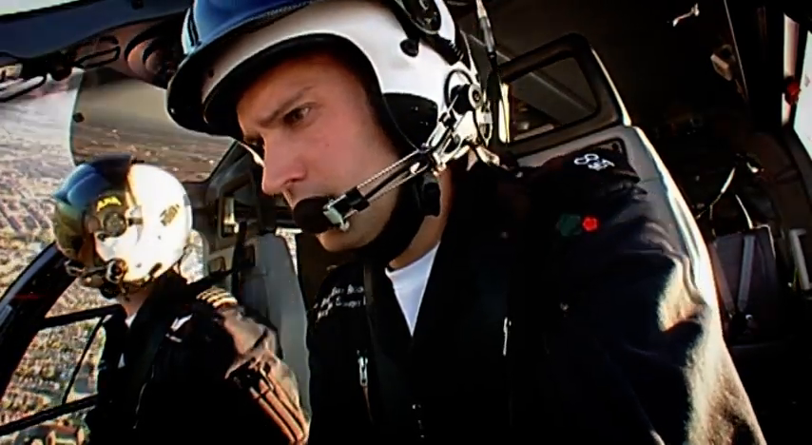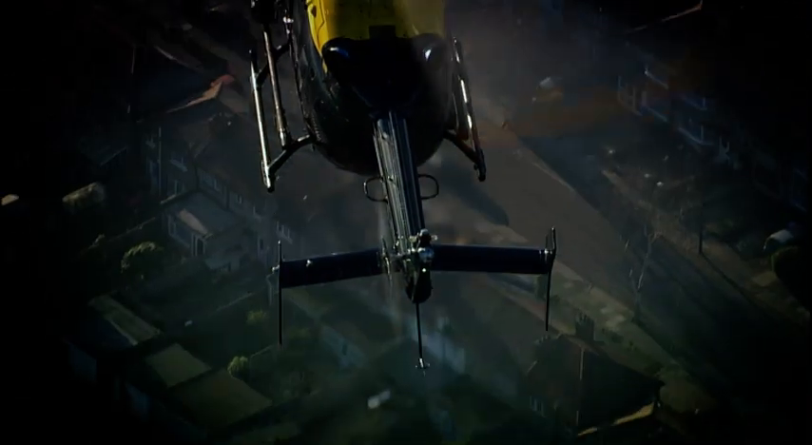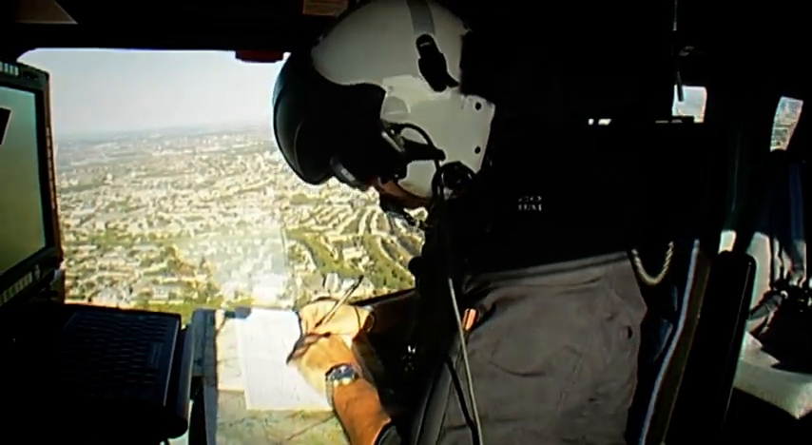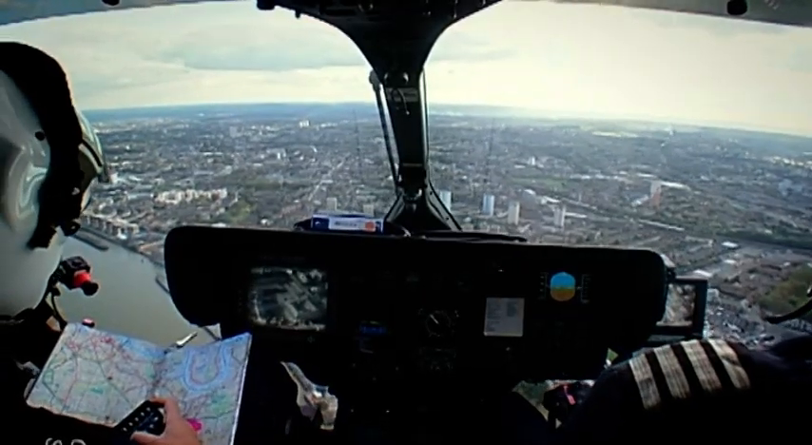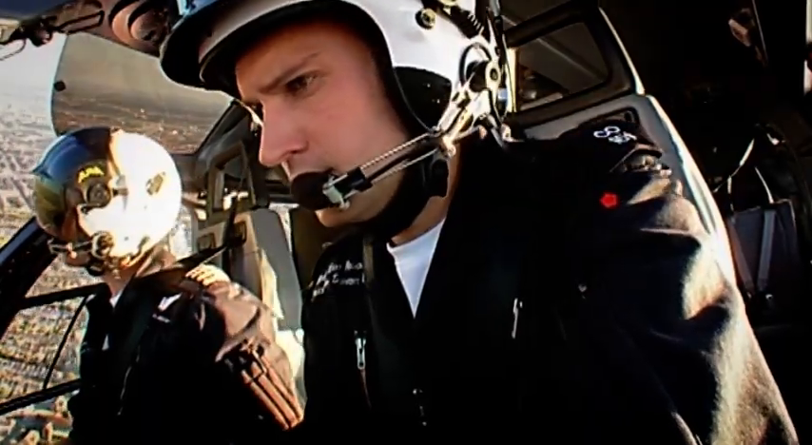Today, the Sky Cops are on patrol and heading south of the river. 89 receiving Indy Lima. Oh, gift from heaven. Go for details. Yeah, I've got a job for you. Page 221 Zulu Delta, if you've got the fuel, please. That's believed to be on the roof of the school. If you could have a little look, please. We're heading exactly the right direction.